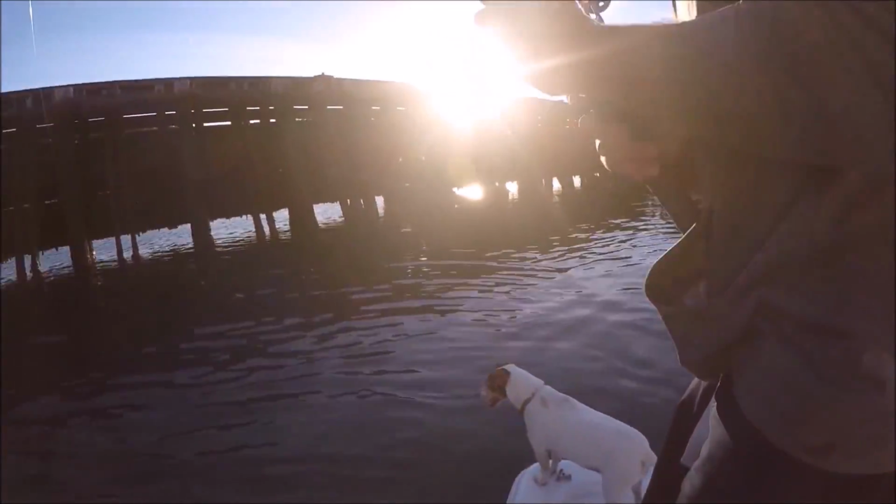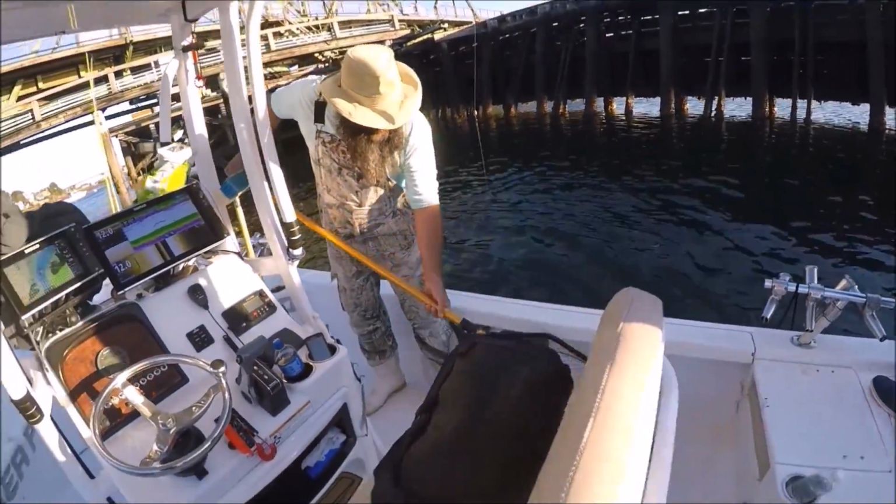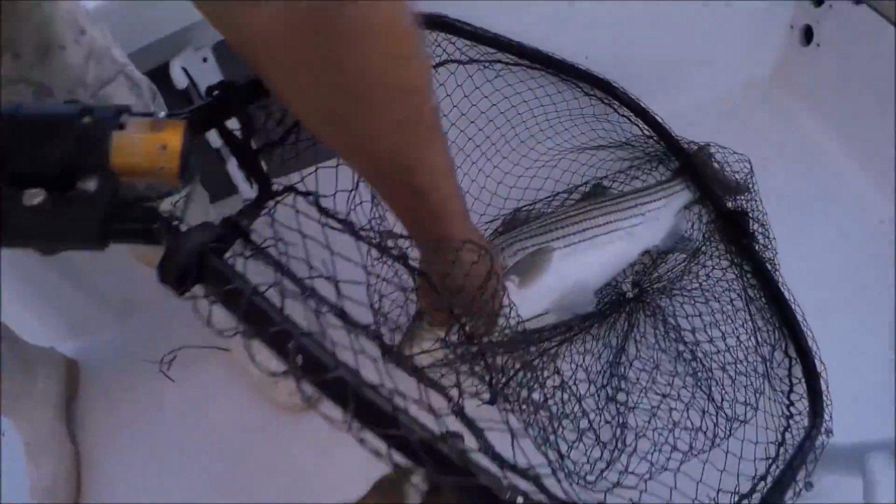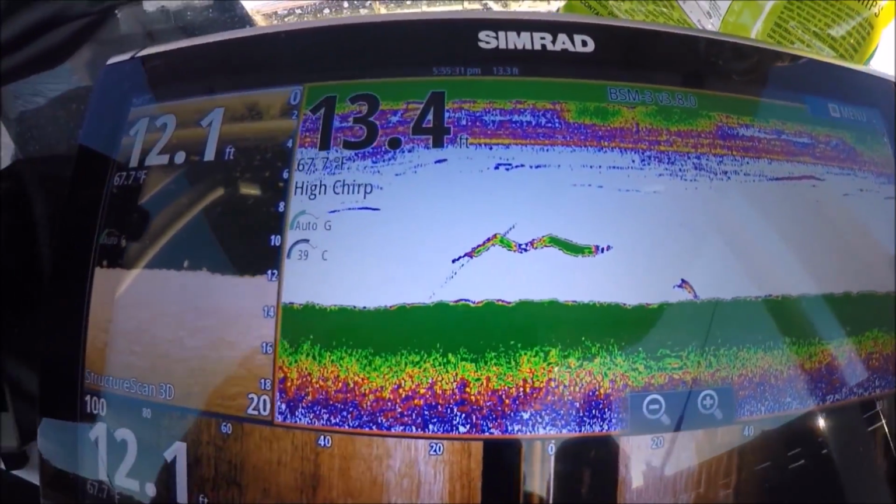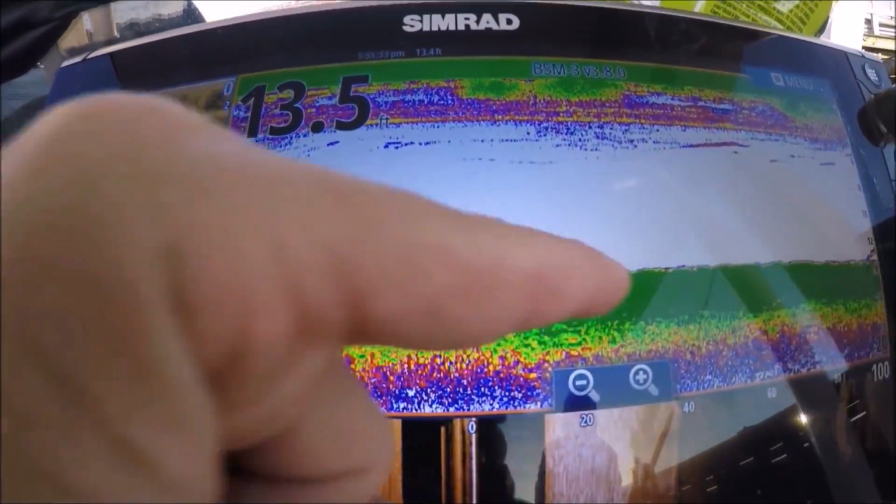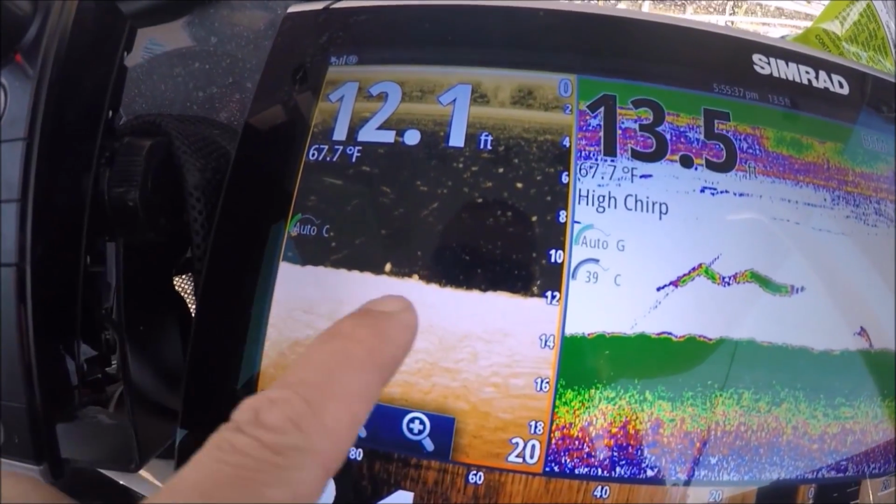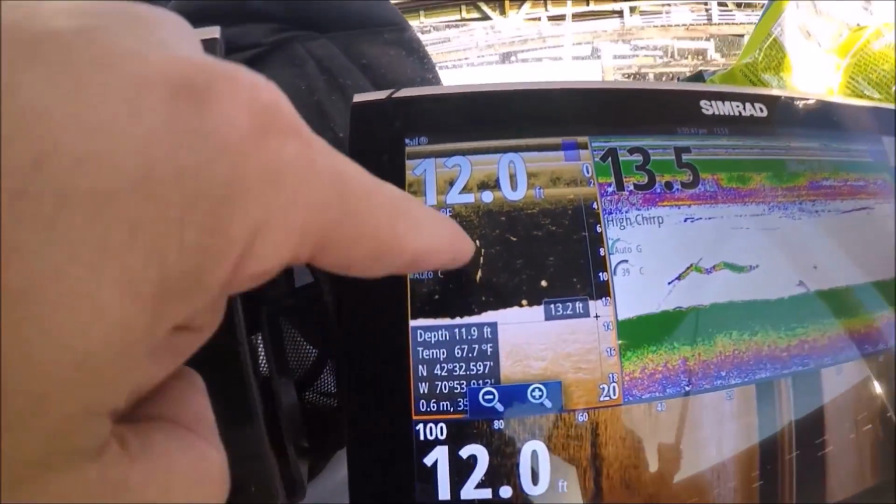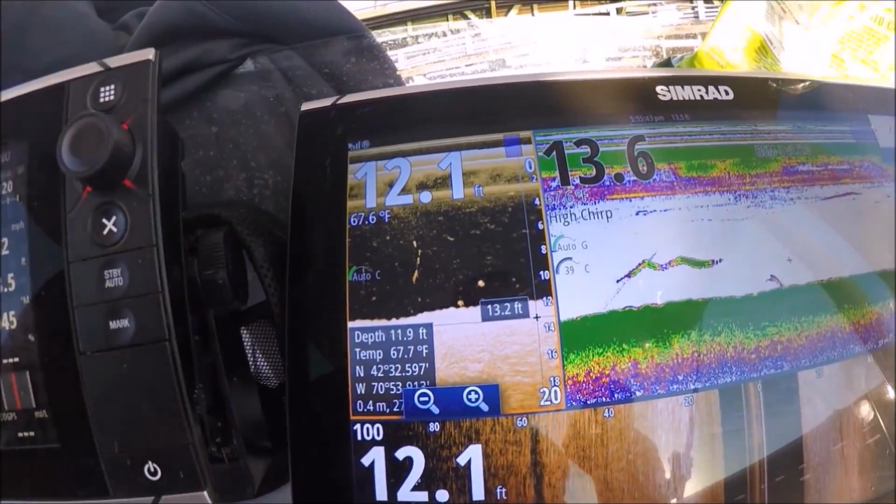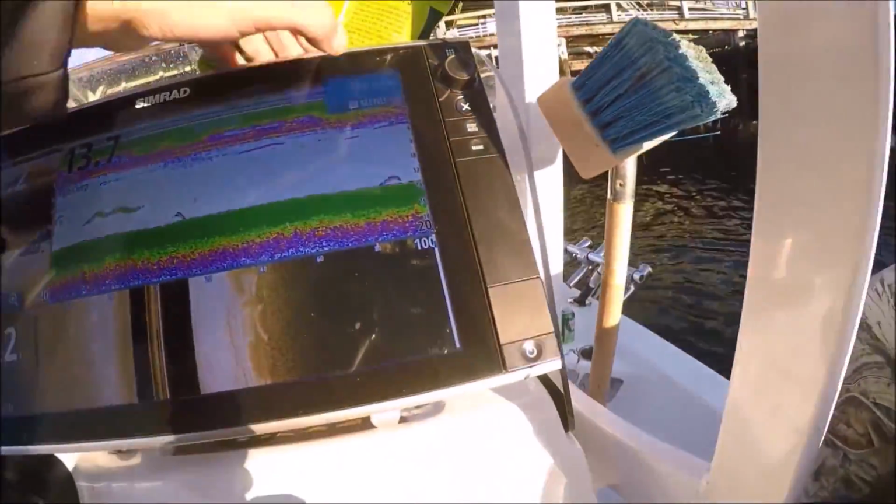I got the sun right in your face. Okay, great. See that fish right there? You can see what Tommy's hand is? That's the size of that fish with a high chirp transducer. It's got a lot of green in it, just like the green in the bottom, so we know it's a good mark. And that's what it looks like on down scan, in structure scan. So that was the fish we just brought up? That's the fish you just brought up right there. You can see it clear as day. You can see him kicking right there, four dashes.